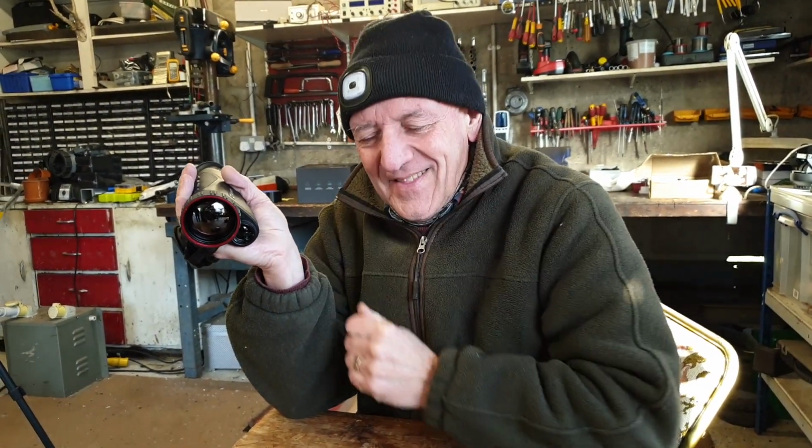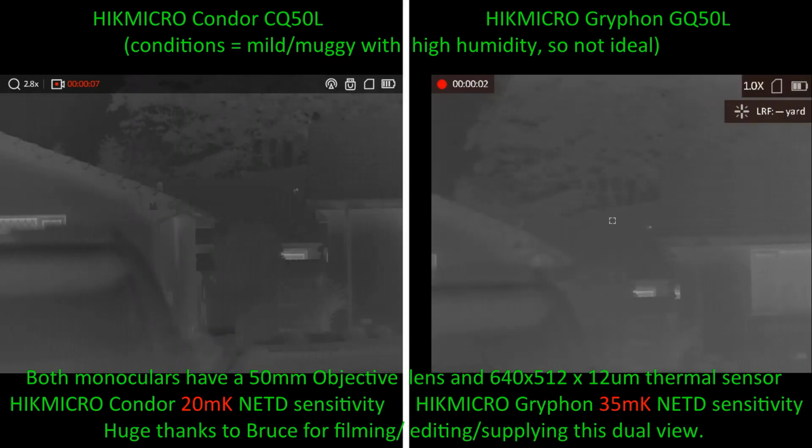Thanks, Bruce. Thanks, Ross. Okay, folks, tonight we're doing a side-by-side test of two HIK thermal binoculars. We have the new HIK Condor thermal binocular with onboard rangefinder. And we also have its predecessor model, the Gryphon thermal binocular with onboard rangefinder.